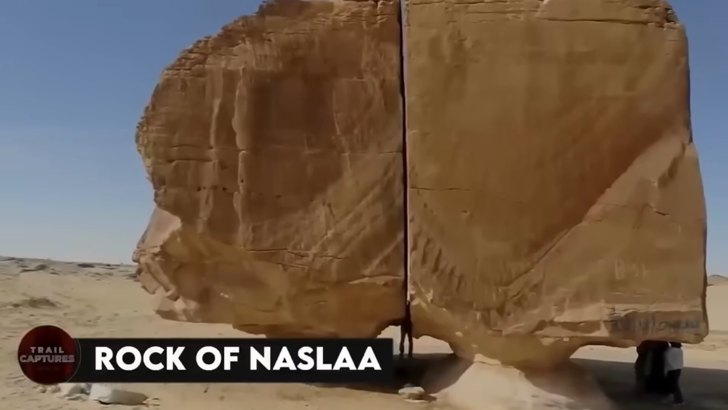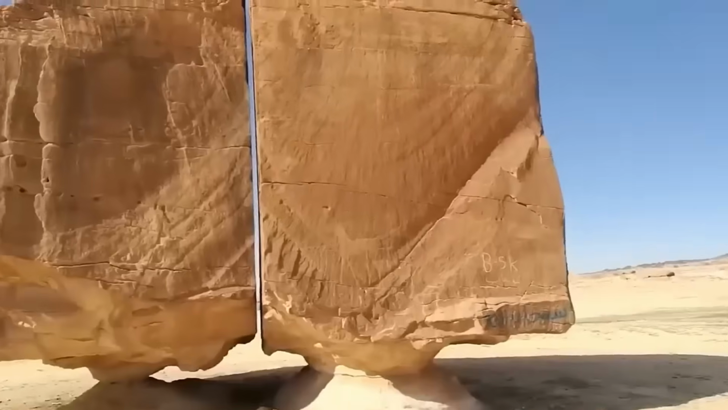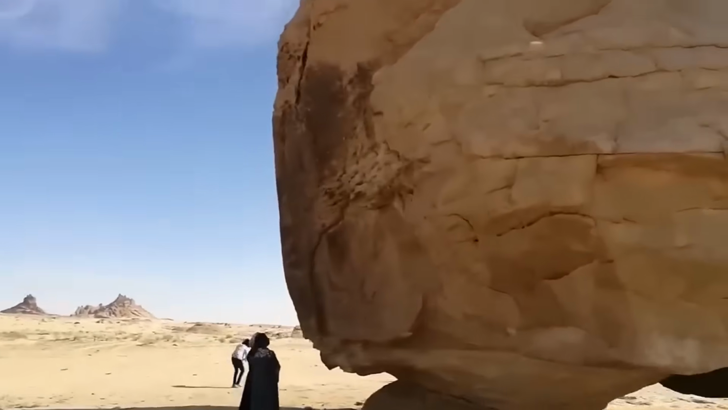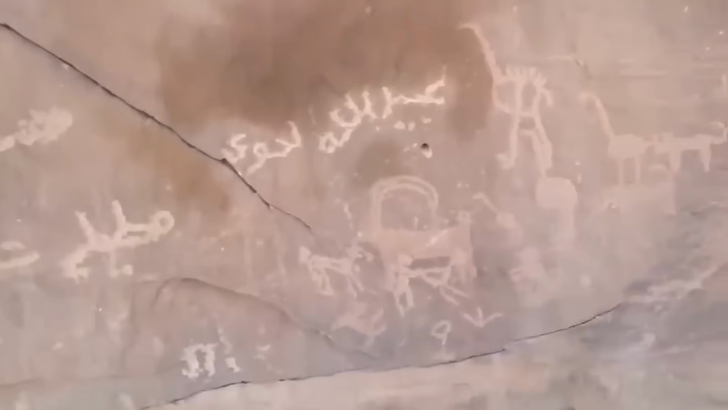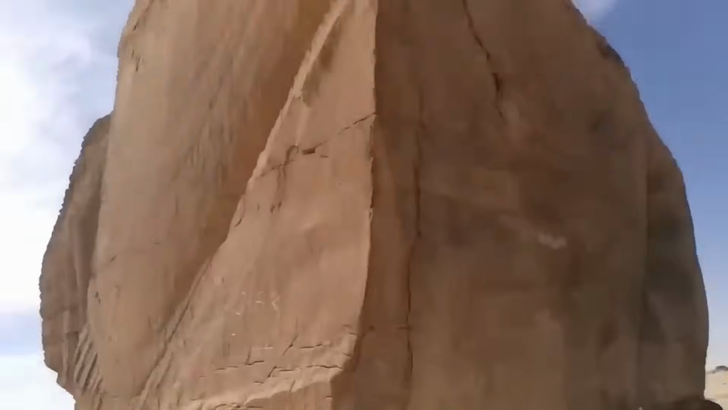Rock of Nazla. The Rock of Nazla, or as everyone calls it, Al-Nasla, is located in Saudi Arabia, and it's said that it was the aliens who cut it in half, because no human could do that. It looks like it was done with a laser or some advanced tool, but it's been around for ages, way before we had that kind of technology. So who or what actually did it? That's still a mystery waiting to be solved.